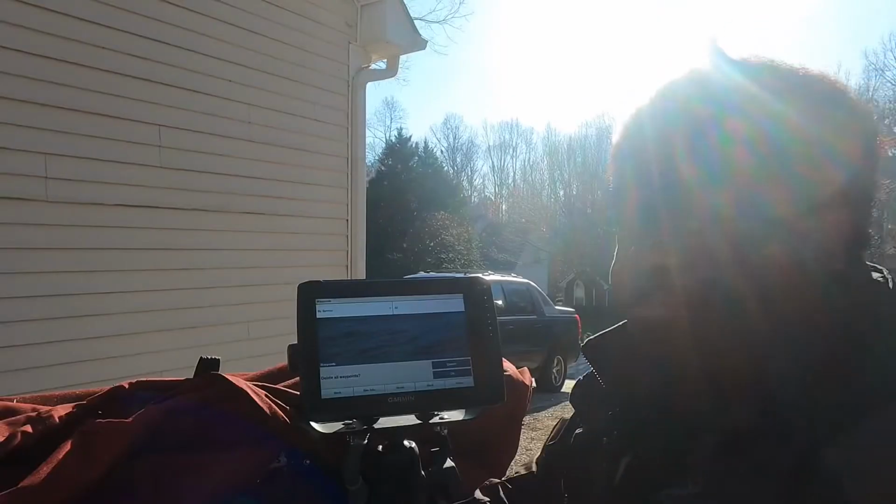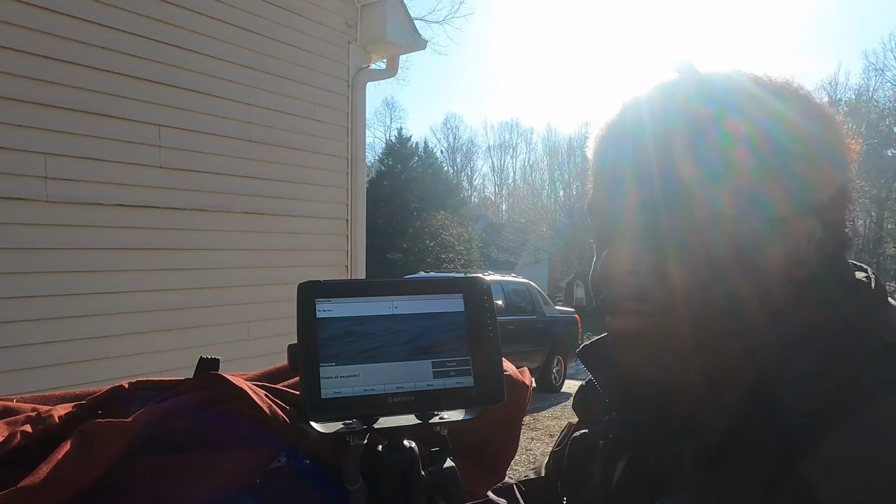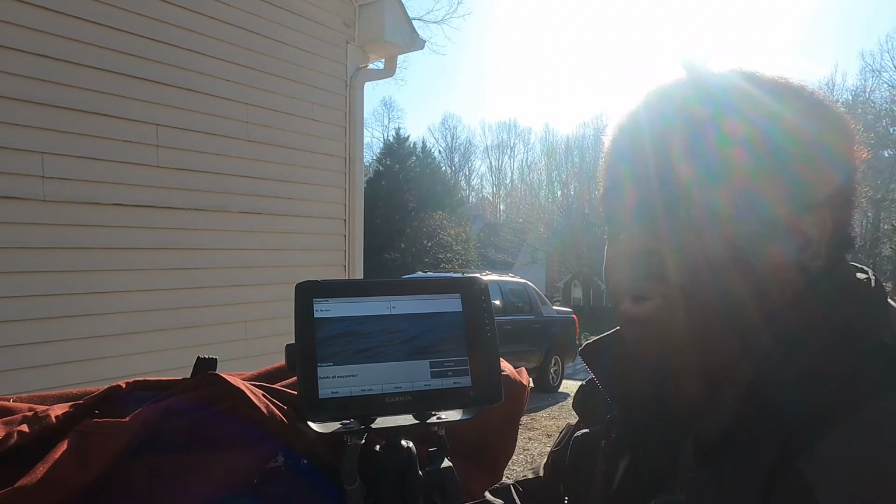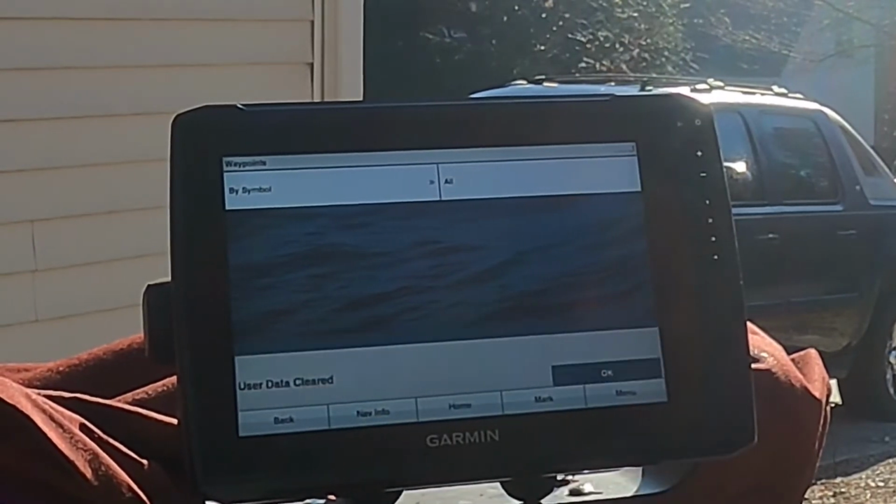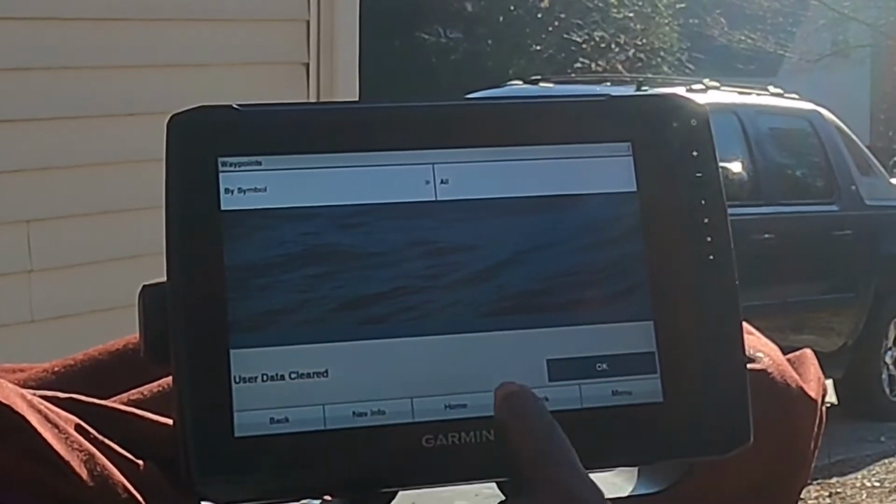So now, Garmin's going to ask you, hey, are you sure that you want to delete all of your waypoints? I'm going to say yes. I want to delete all my waypoints. Okay. Clearing my data. User data cleared.